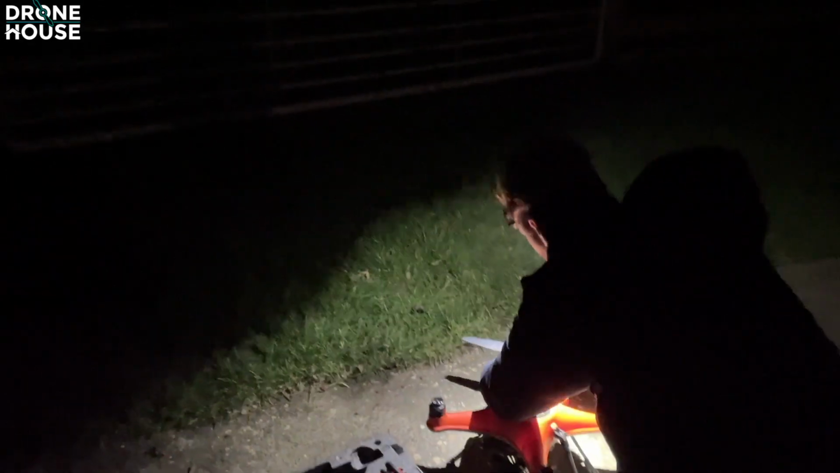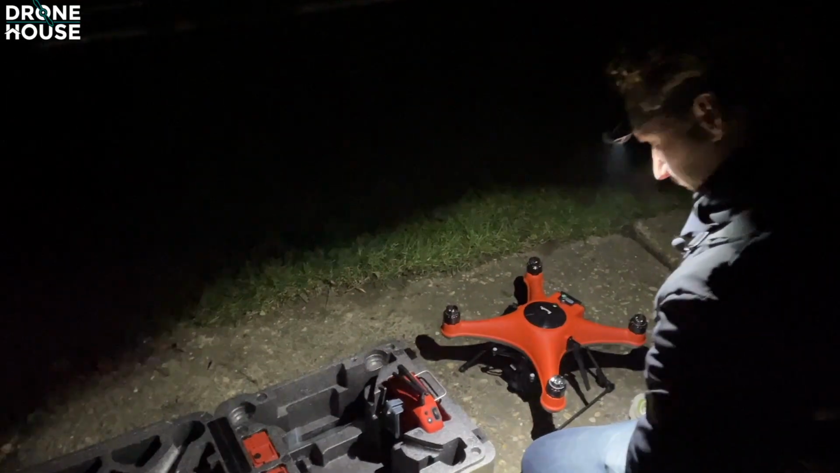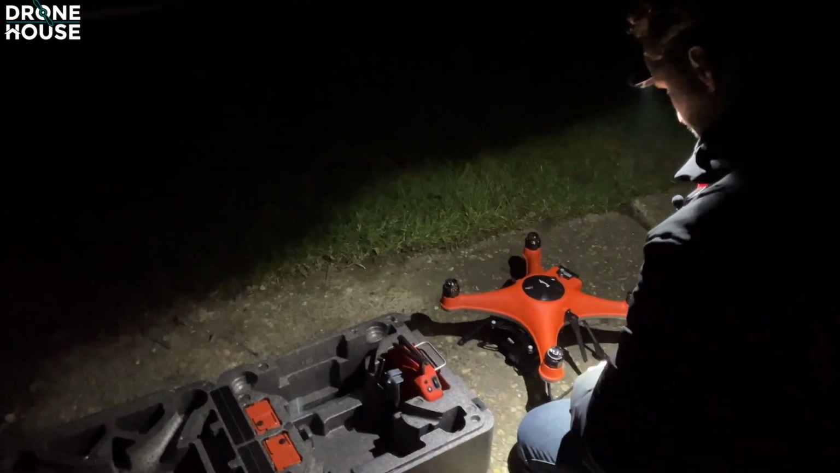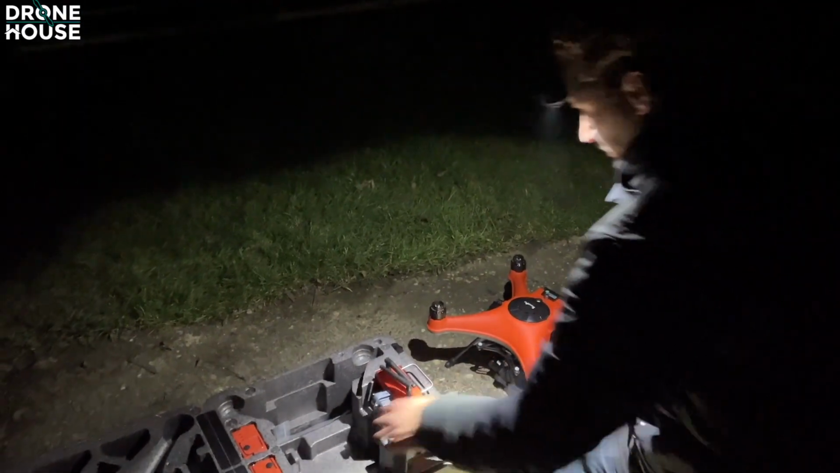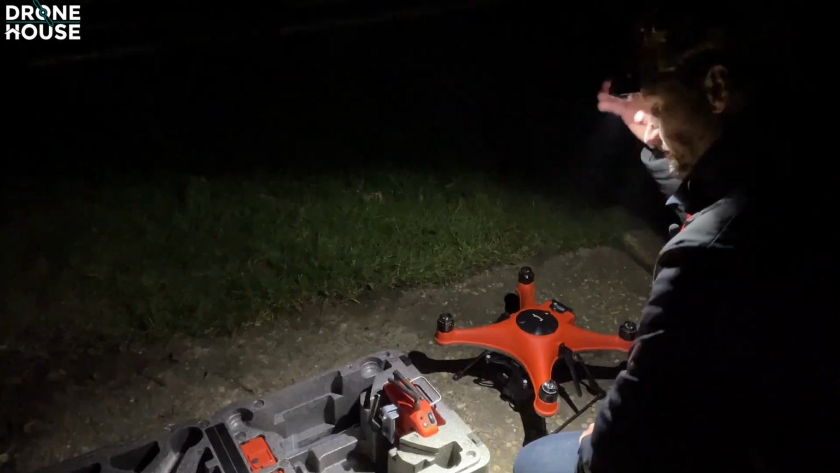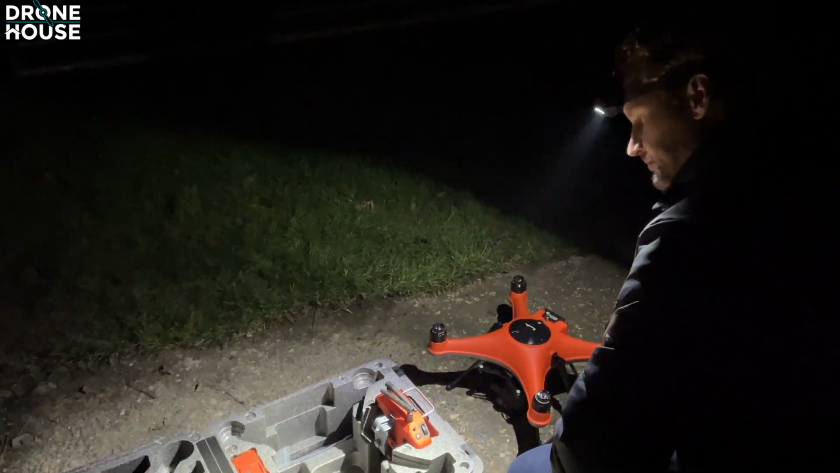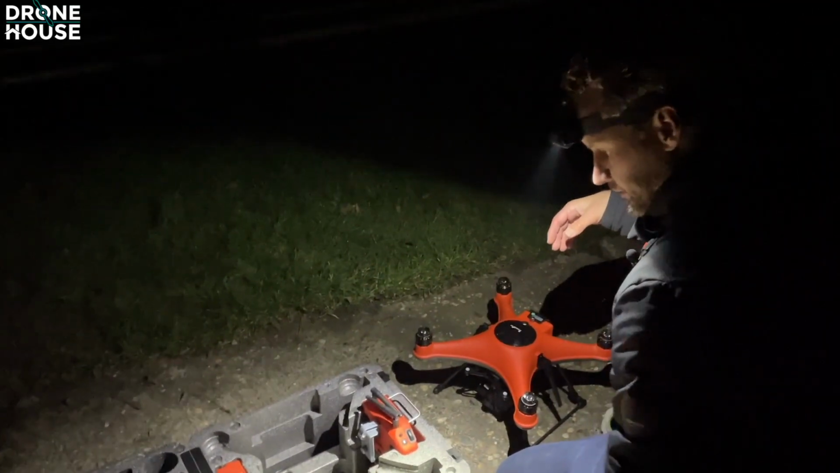So Tycho, what do you think about the drone? Yeah, it's great. The thermal camera has premium quality. It can fly pretty high and still detect. Because of the tight field of view, you can fly so high and spot everything so well. It's perfect.